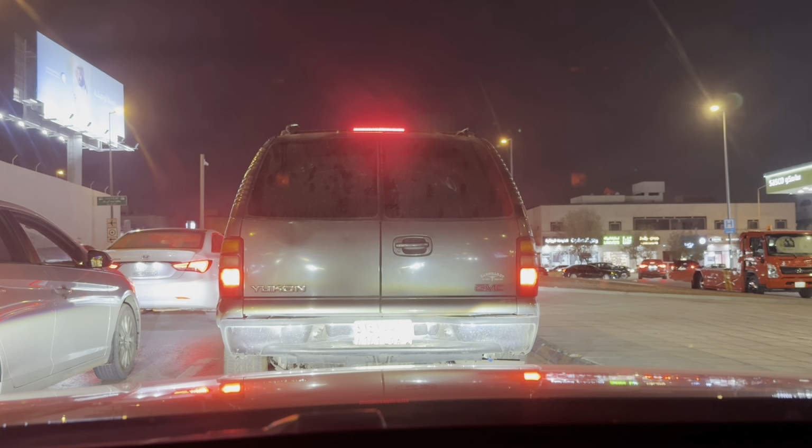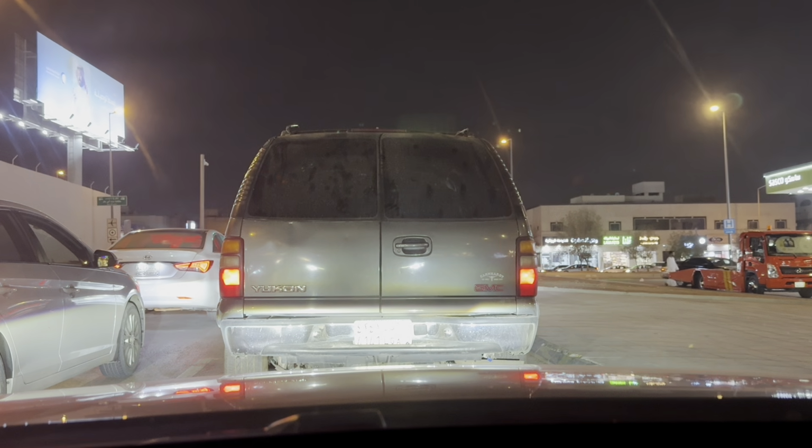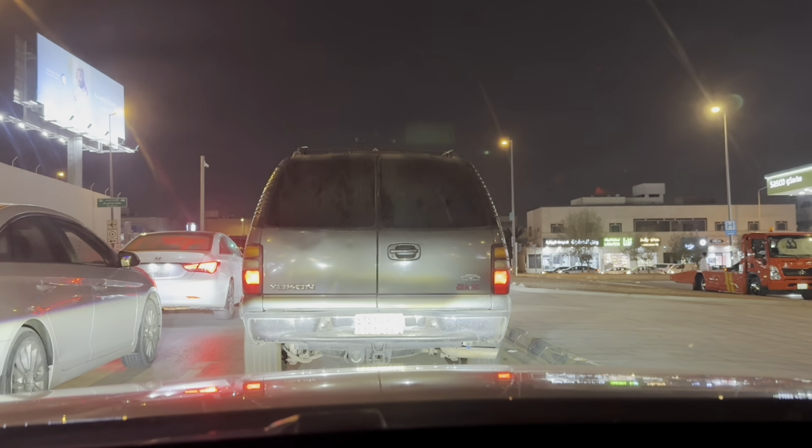Oh, by the way, I recognize this intersection. I've been here before. And maybe I think it was the same day when I went to Iraq Coffee. There's one on my right. I think I've been here as well. Oh goodness. Now the traffic light is green.